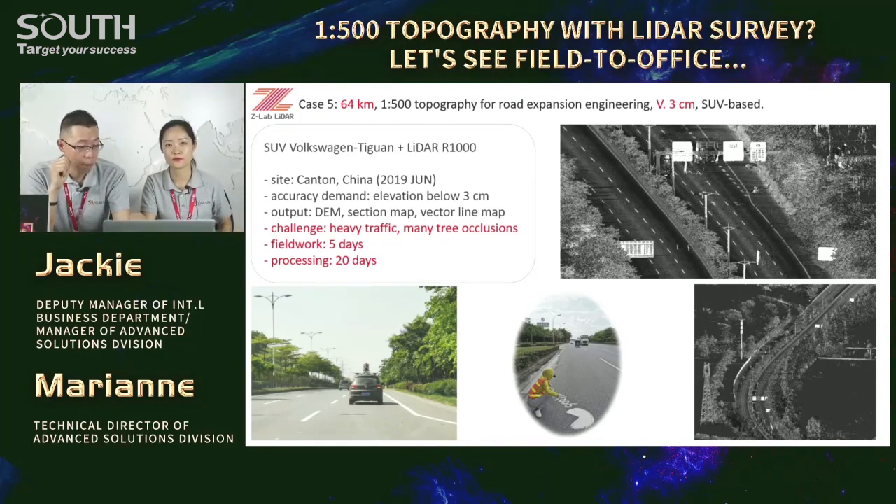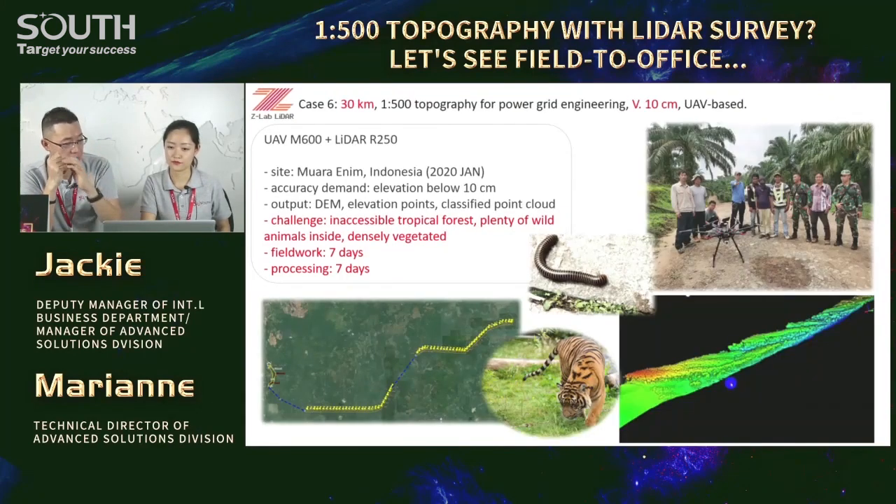And the last one here, power grid engineering topography in Indonesia. I was one of the team there during the Lunar Chinese New Year 2 months ago. See the guy in blue in the middle? That's me. In South Sumatra Island, a tropical forest, you may meet various new friends, like tigers, wolves, leeches.